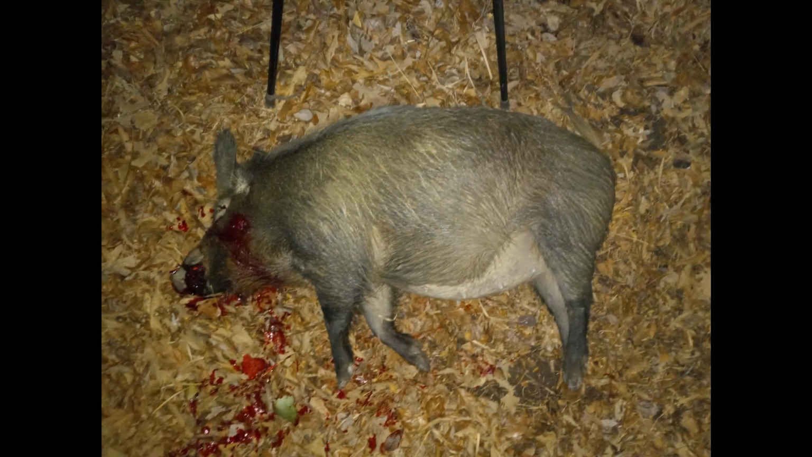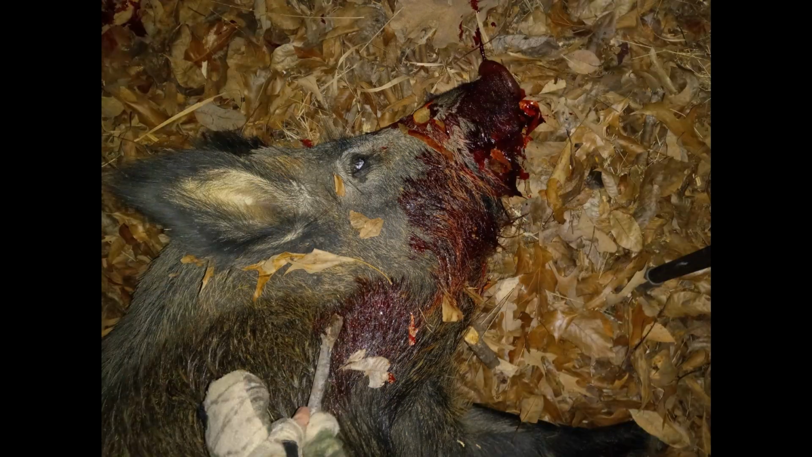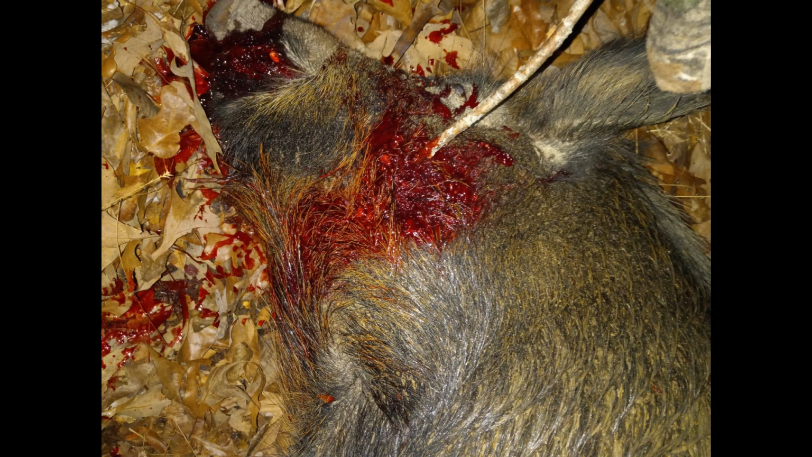She ended up being extremely fat and extremely pregnant, which is always a good thing when you're trying to remove hogs from the land. She ended up taping about 205 pounds or so. And as you'll see here, this time the bullet did an excellent job as it went in about mid-neck and ended up making quite a mess on the exit, taking out some bone fragments with it. Sometimes this bullet does excellent work.